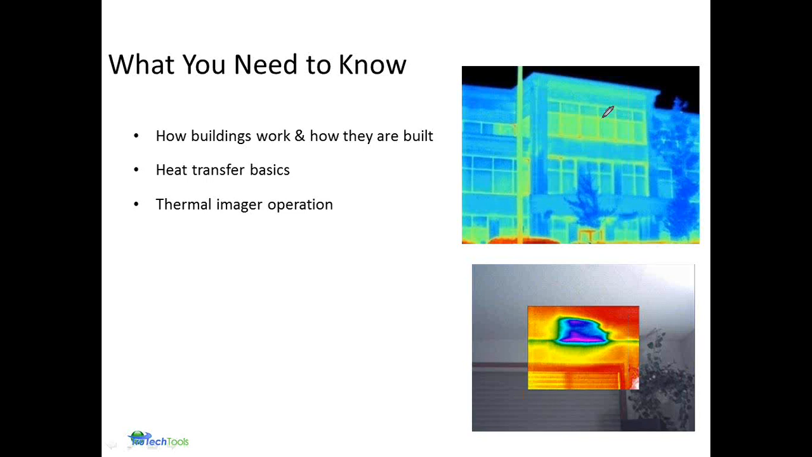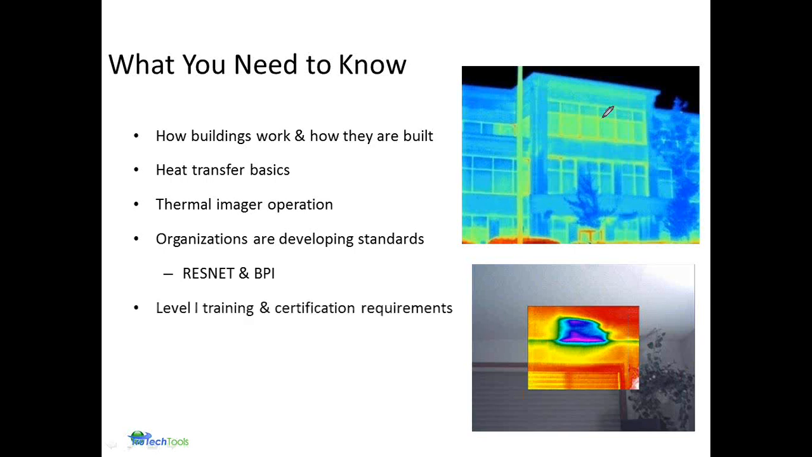And a key, the other part of one of the legs of the stool, is understanding your camera operation. Knowing how it works is going to be very, very important. Organization and using different standards, RESNET, BPI, also continuing your training and education and getting a good Level 1 class and some certification through that.